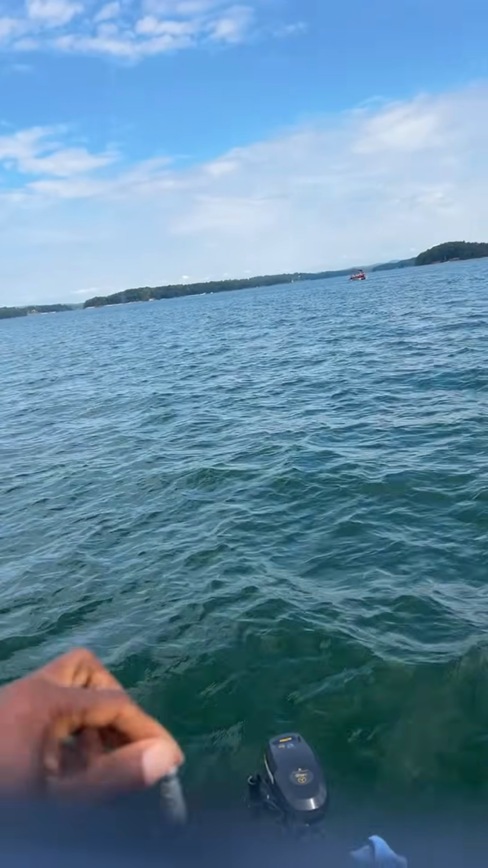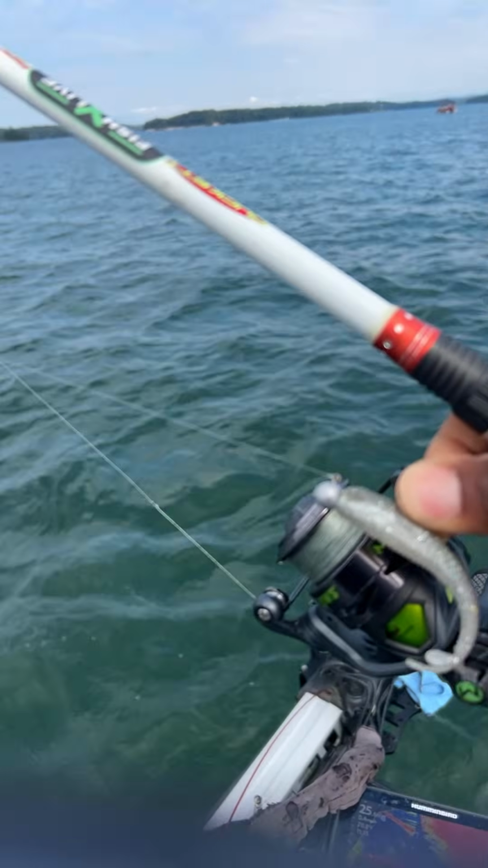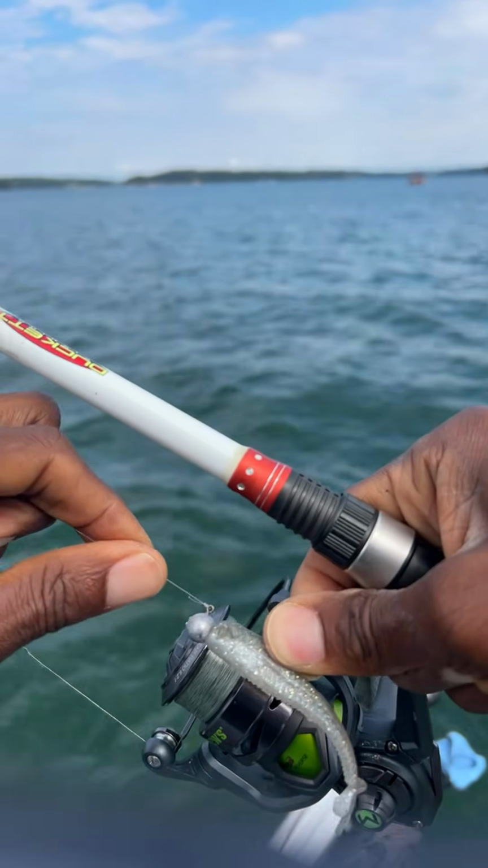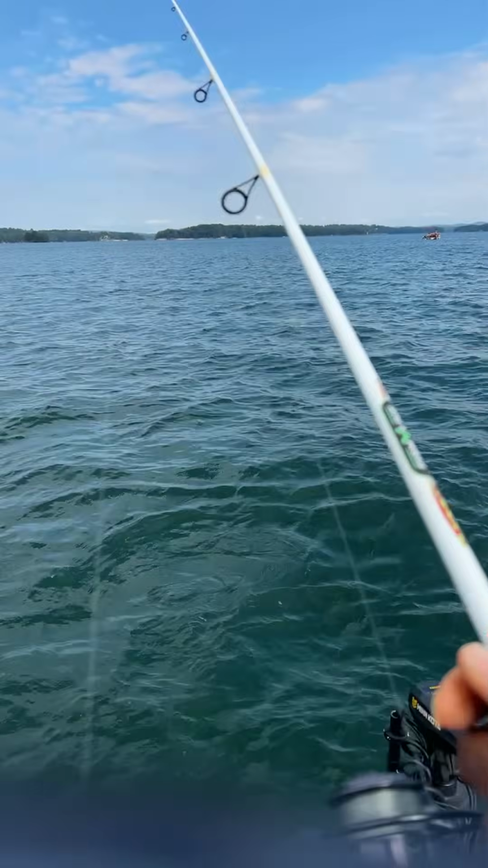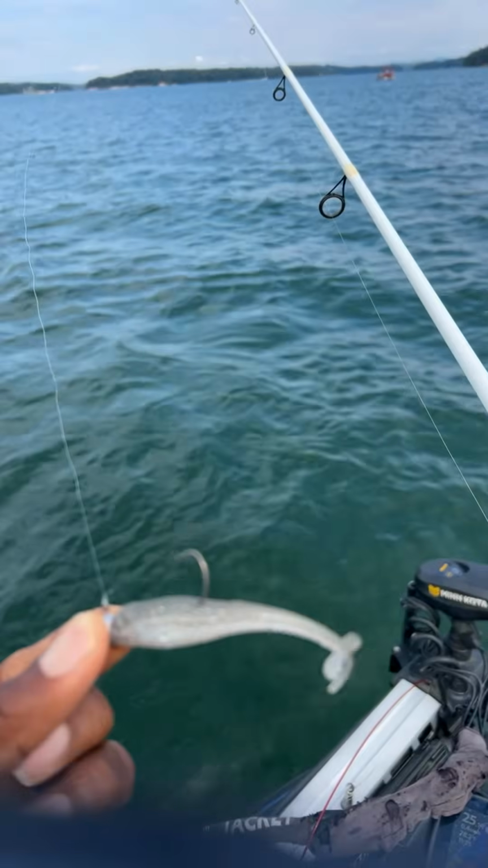Let me just show you guys the minnow bait that I have right now. I think I have it on 8-pound line. I had it on 6 before, but man, that 6-pound line, that's kind of small.